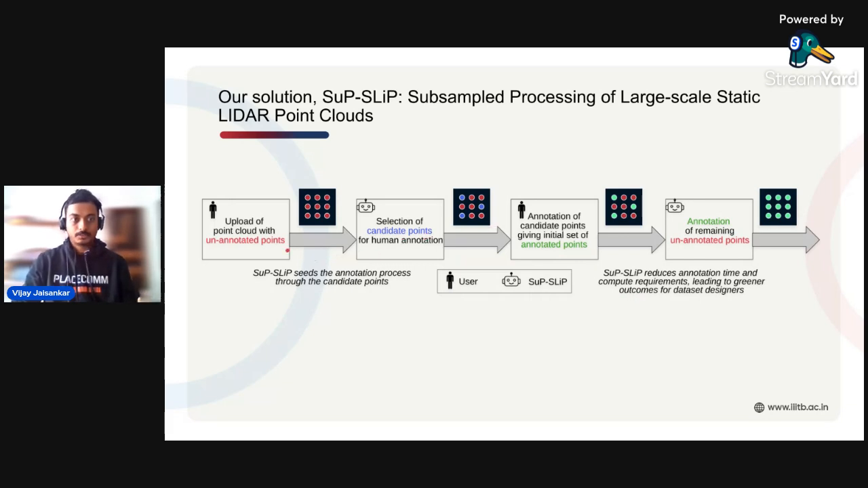So in graphical form, this is what that looks like. The user would upload a point cloud with unannotated points in red over here. We seed the annotation process by generating a set of candidate points for human annotation. And this is typically a very small fraction of the total number of points. As you can see here in blue, we have selected a few points. Now humans would label only these points, so you would be labeling only a small fraction to get these green labels. These green colors indicate the points have been labeled. And now we'd use only these three green points, in this case, to label all of the remaining six red points. So this leads to lower compute requirements and greener outcomes for dataset designers.